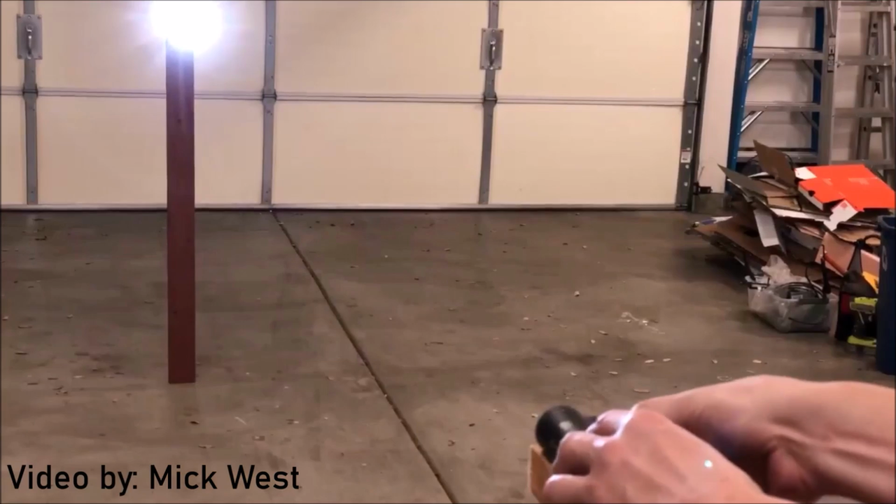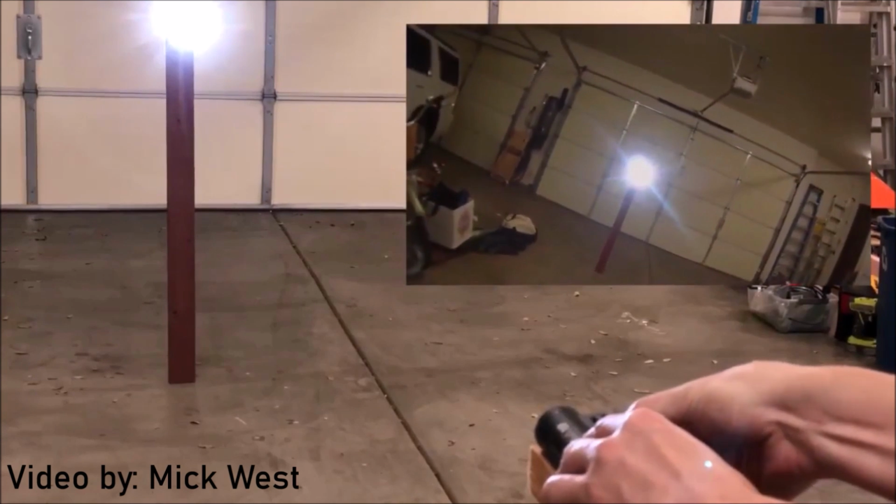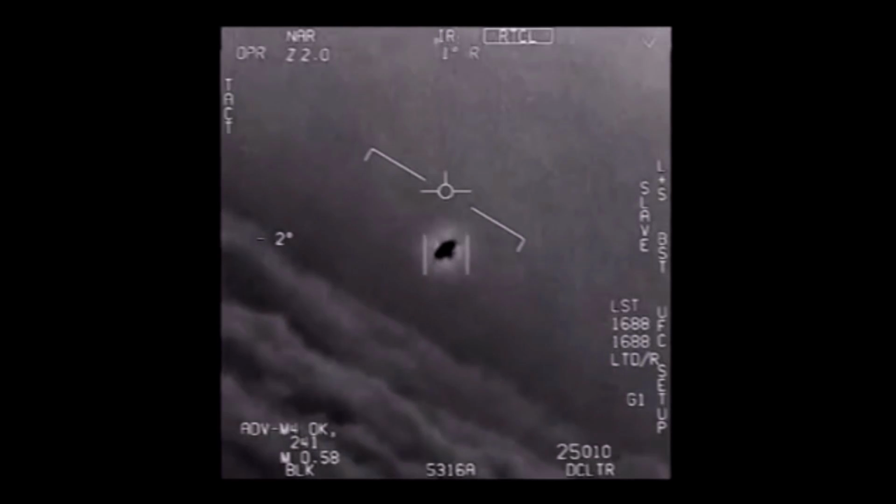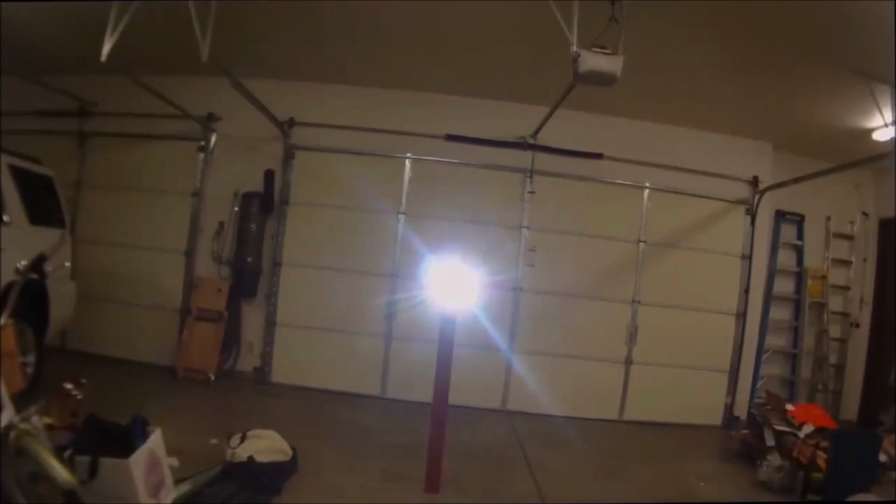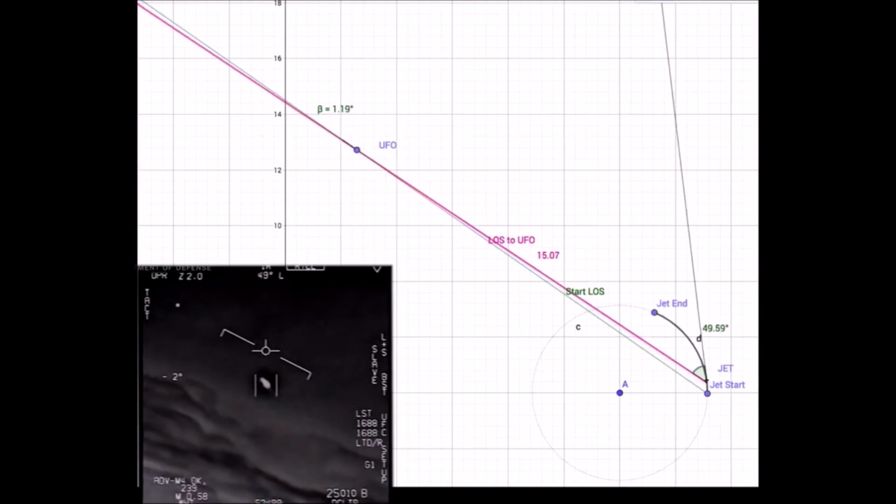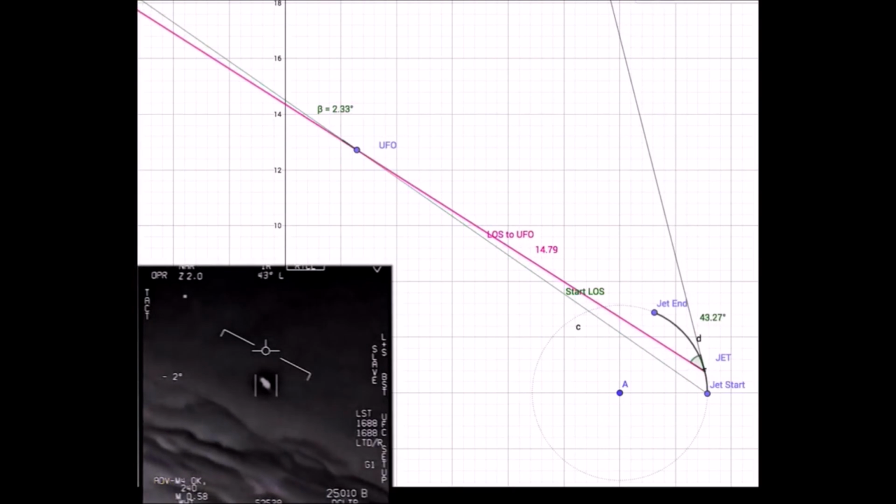Scientist and debunker Mick West does a great experiment where he shows how a rotating lens can cause a glare rotation in a manner similar to the way in which Gimbal rotates, while using a motion tracker to keep the image aligned with our point of view. West also does some geometric calculations to show that not only is the rotation consistent with the glare hypothesis, but the source of the object wouldn't even need to be manoeuvring to create this illusion.